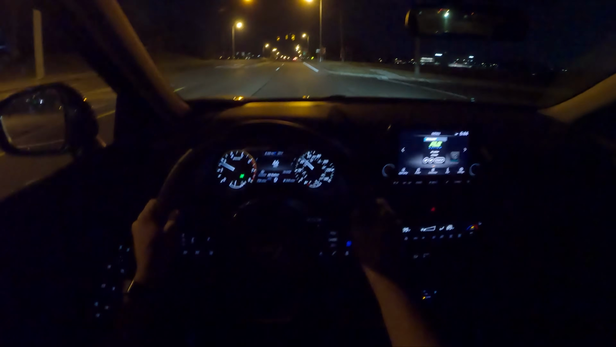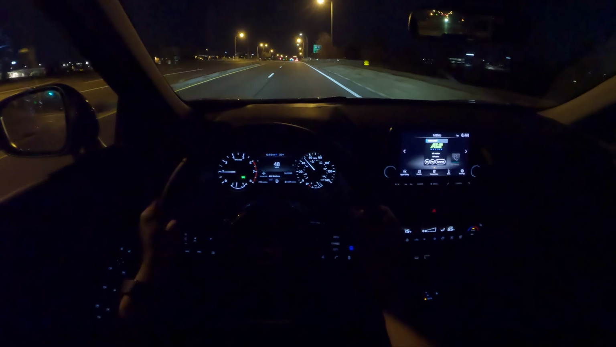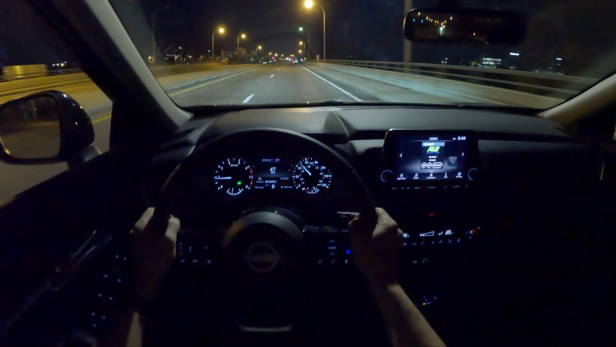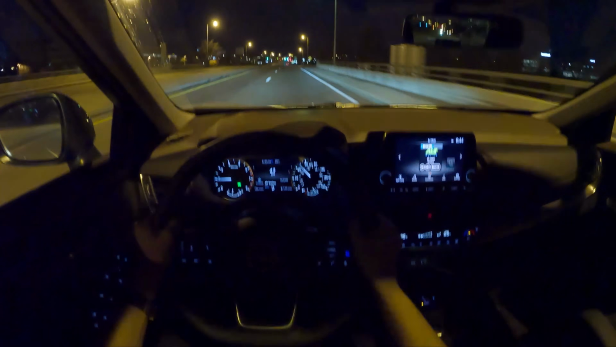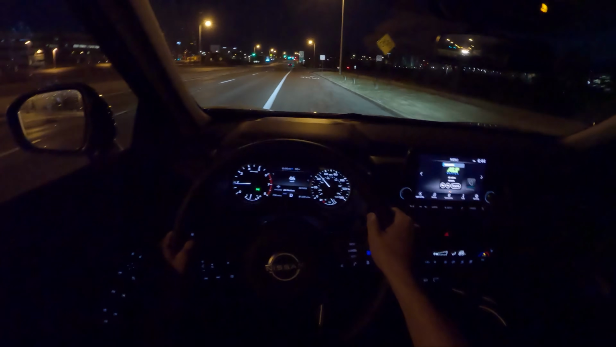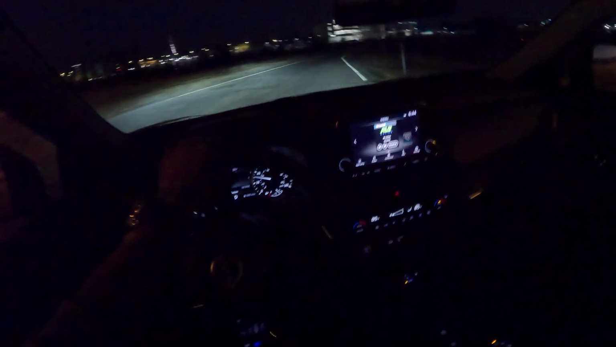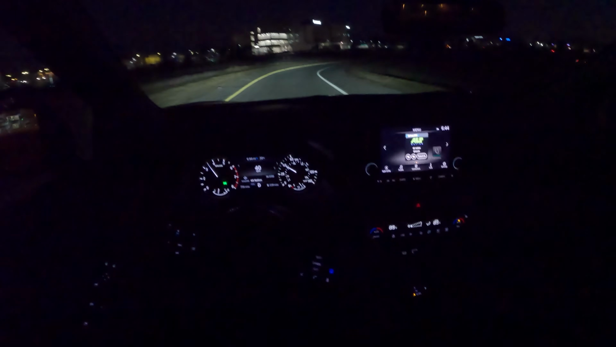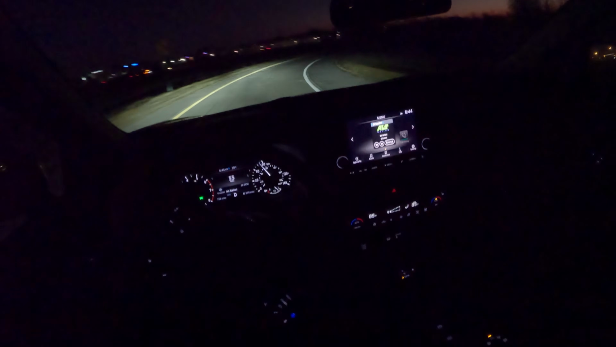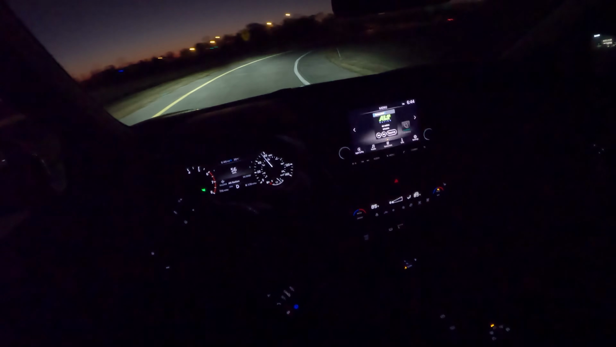Could also be the colder temperatures, but the ride is a little bit on the stiffer side, even on these 18-inch wheels with plenty of sidewall, though it is nice to see a little bit more sidewall on a trim package in this Rogue. 18s are kind of a sweet spot for crossovers in this class. It still handles incredibly well on these 18-inch tires. Feels a little bit lighter, more nimble and agile than I was expecting.